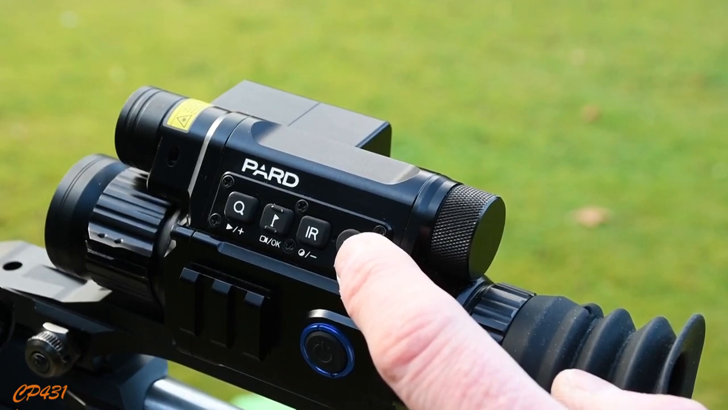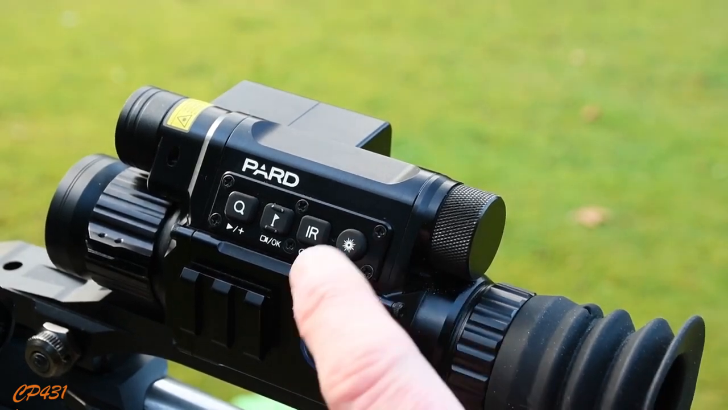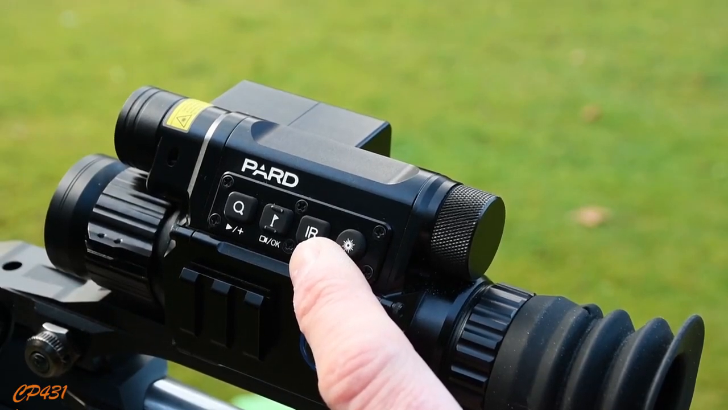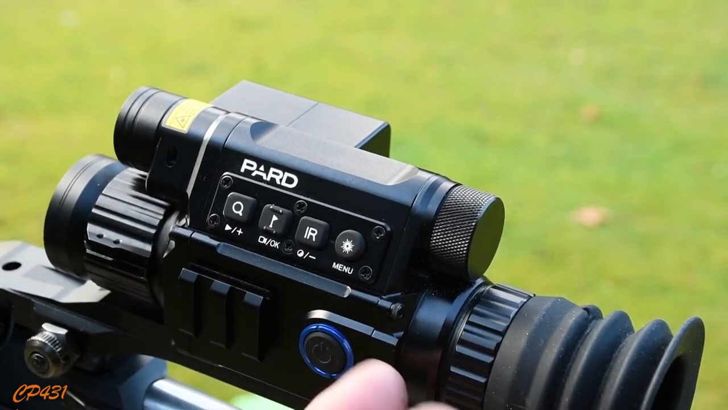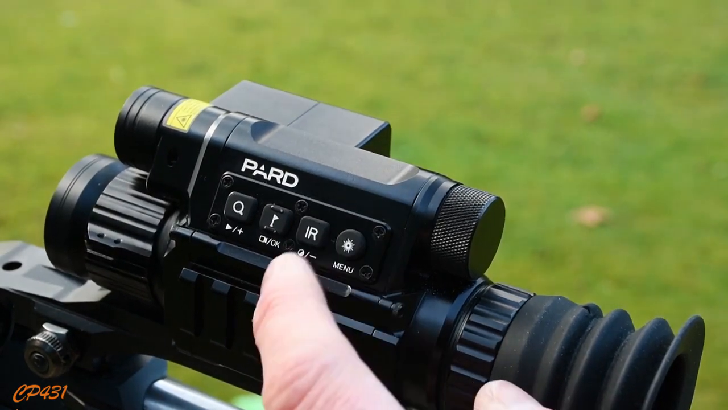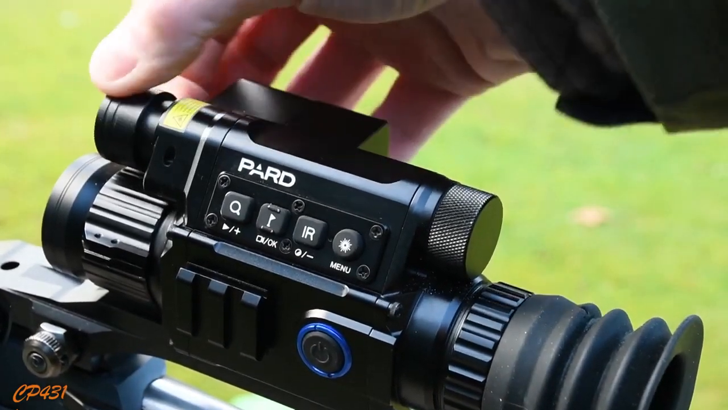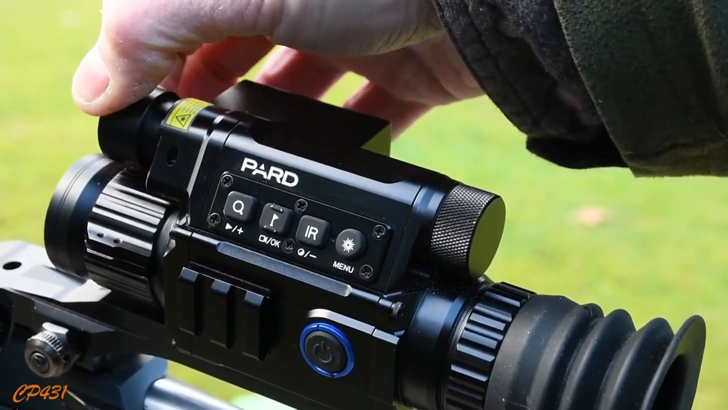Zeroing uses a freeze frame capability, and I have to say in daylight it's been no problem at all. A long hold on the IR mode button swaps from black and white night footage to full daytime footage. You can set up in the initial menu to make sure that the PARD will power on in your preferred choice, but you can swap at any time. Once it's in black and white night vision mode, brief presses on this button change the illuminator strength. Adjusting this collar here changes the size of the spot at which the illuminator works.